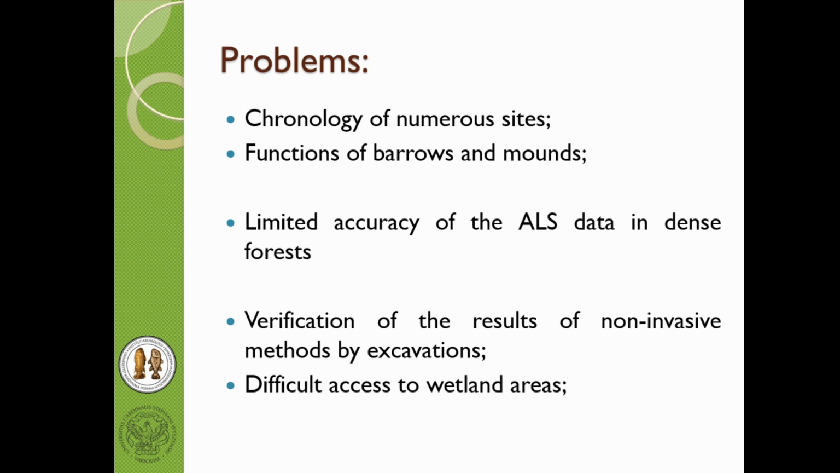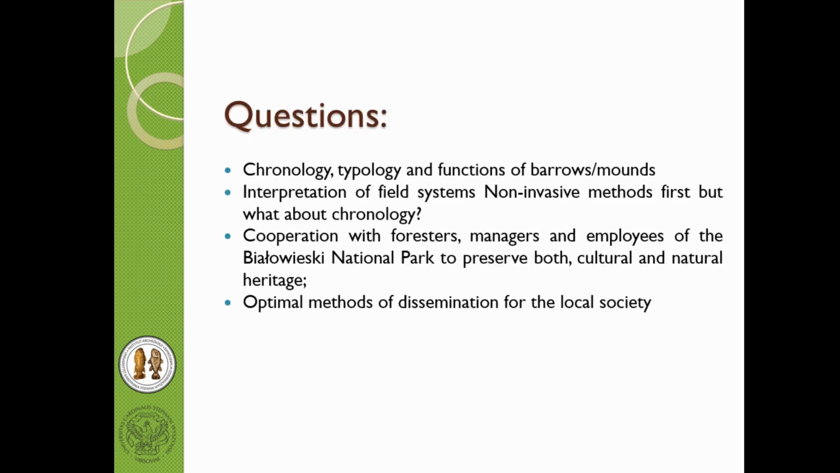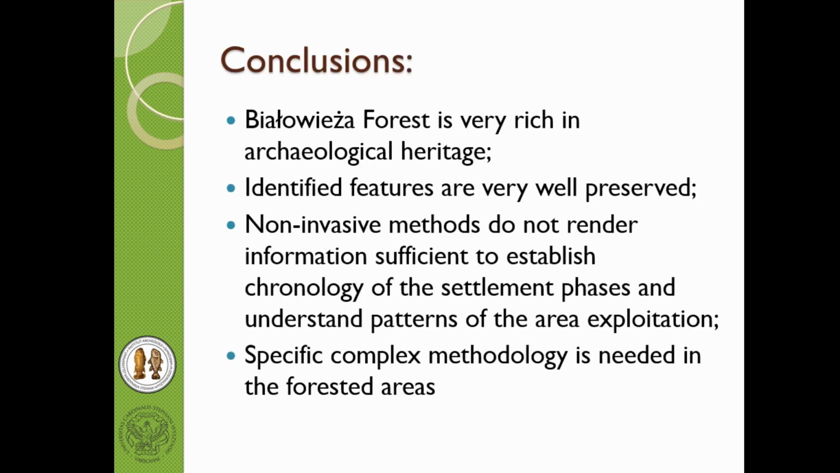And verification of the results of non-invasive methods is also difficult in the conditions that we have, and there is difficult access to some areas of our interest. The open questions are, as I said before, chronology, typology of the barrows, and interpretation of the field systems. Another issue is the cooperation with the foresters and local authorities, which is also quite difficult, and some problems related to the implementation of the whole project and the dissemination of the information that we receive among the local society.